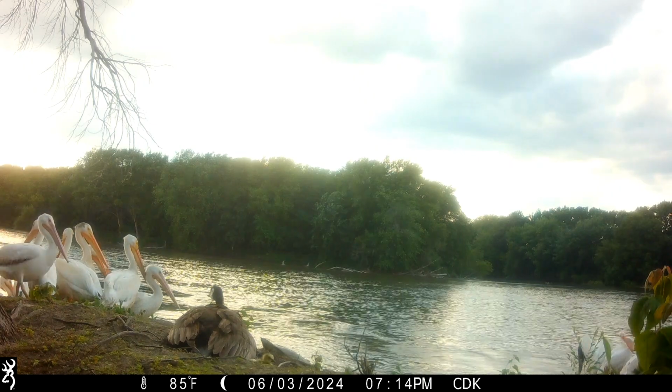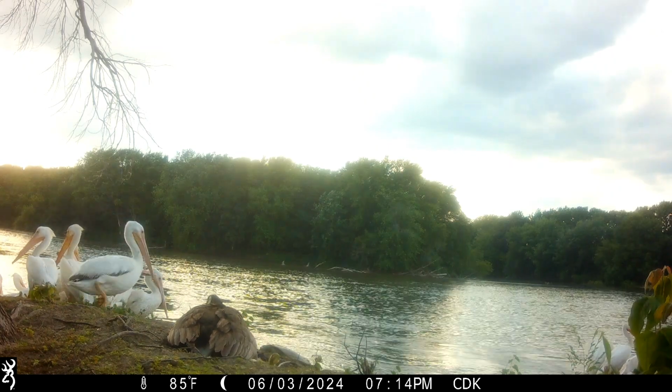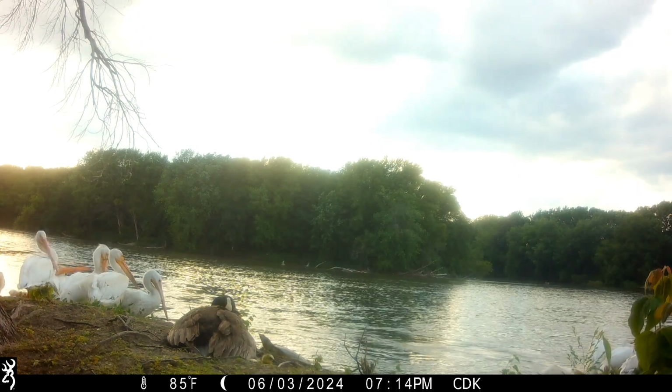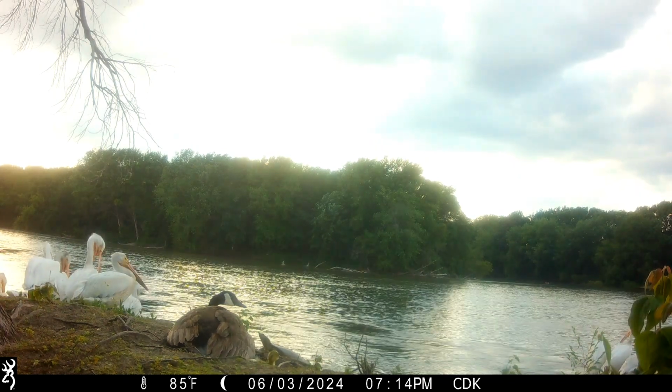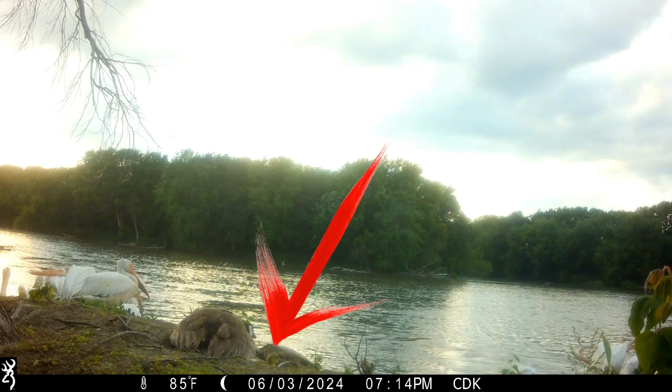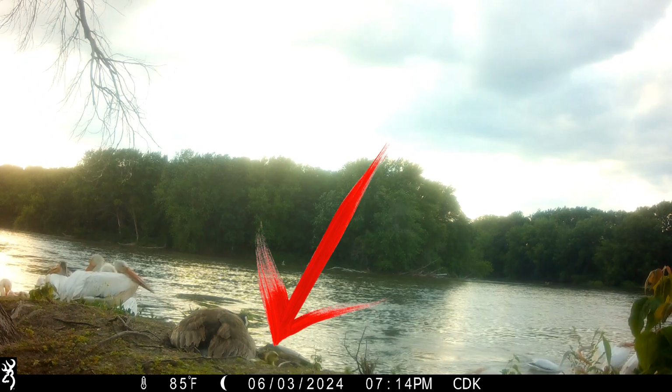Okay, so that's what I thought. Those pelicans would for sure eat the baby goslings. There's also another soft-shell turtle right there on the nest. I wonder if they're just sharing the island or are they waiting for a feeding opportunity when the chicks finally hatch.